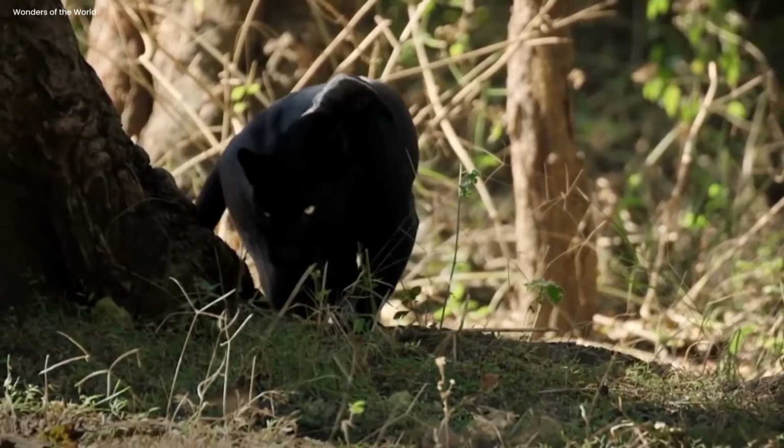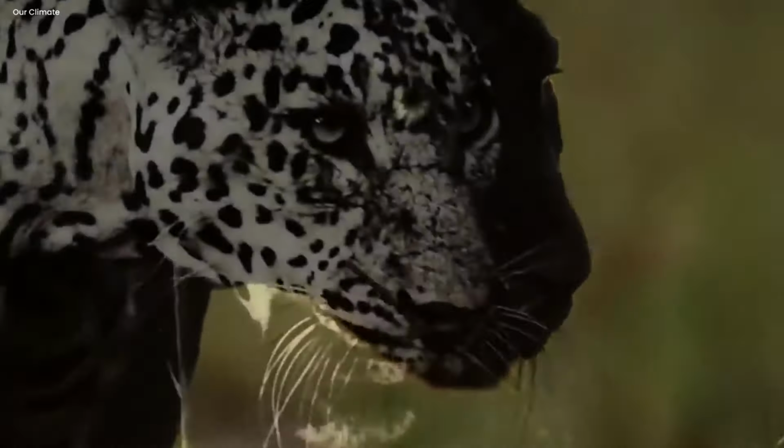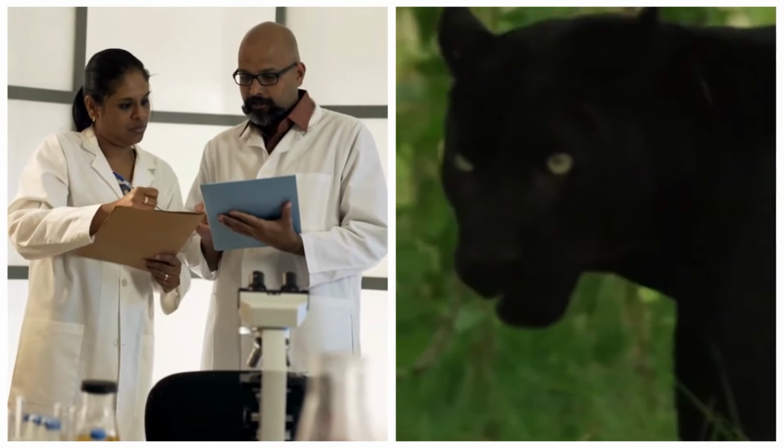Black leopards occur when 2 recessive alleles combine, which is a very uncommon gene occurrence. While black leopards are less common than black jaguars and often grouped together, scientists have limited options to aid these cats, so they'll likely remain rare.